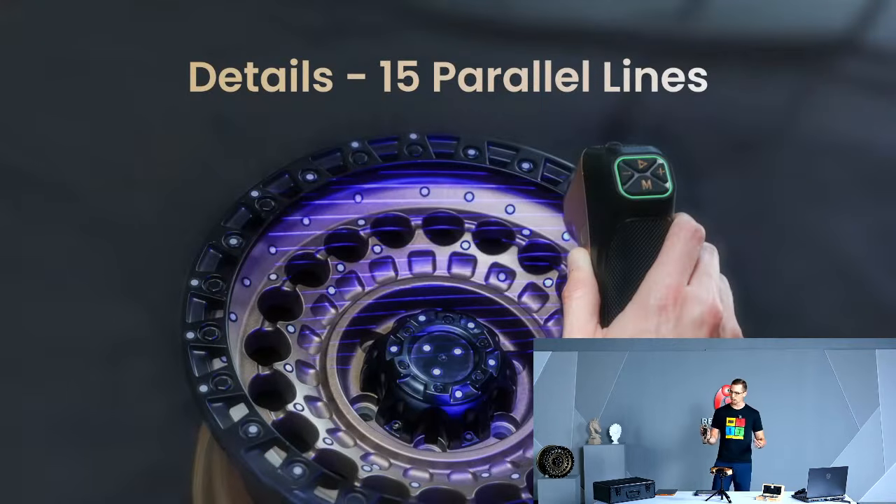Next mode, 15 parallel lines. So it's not going to be quite as fast as the 34, as I mentioned, but the benefit is, if you're scanning with 34, you're going to capture that data fast, but it might not get the intricacies that you want on the surface. So maybe there's some deep crevices, the contour of the item. The 15 parallel lines are great for that because it's really going to capture those that much better.